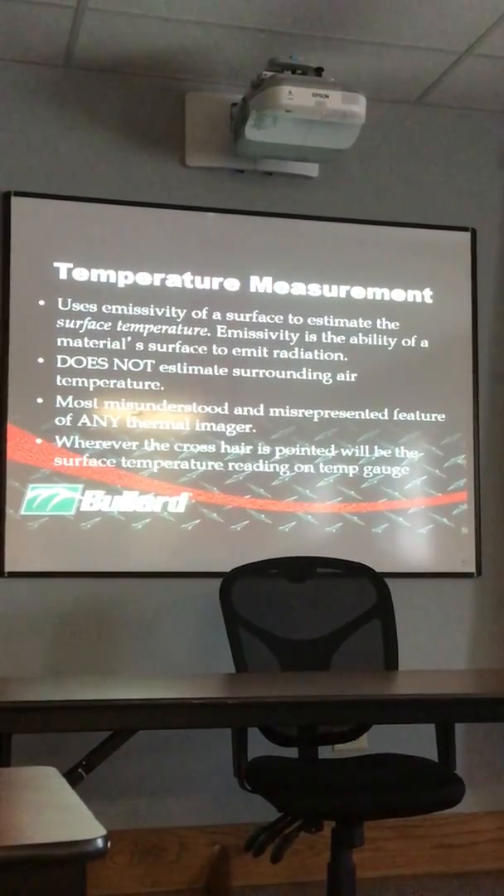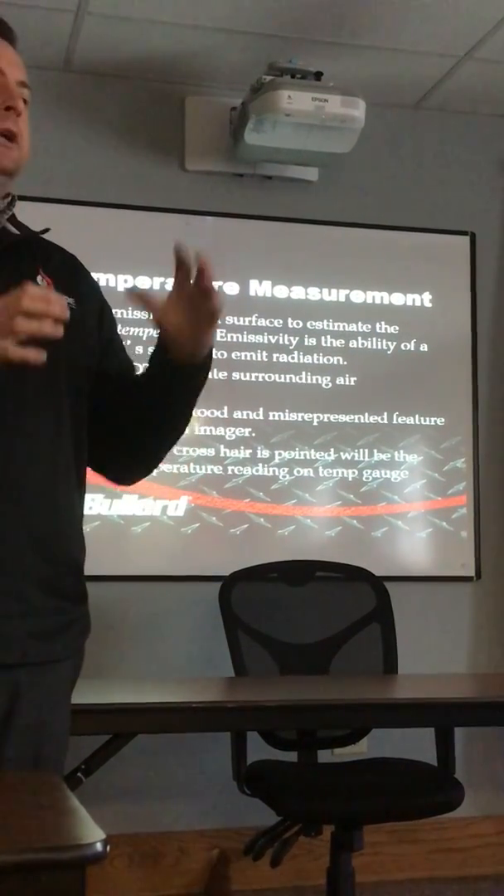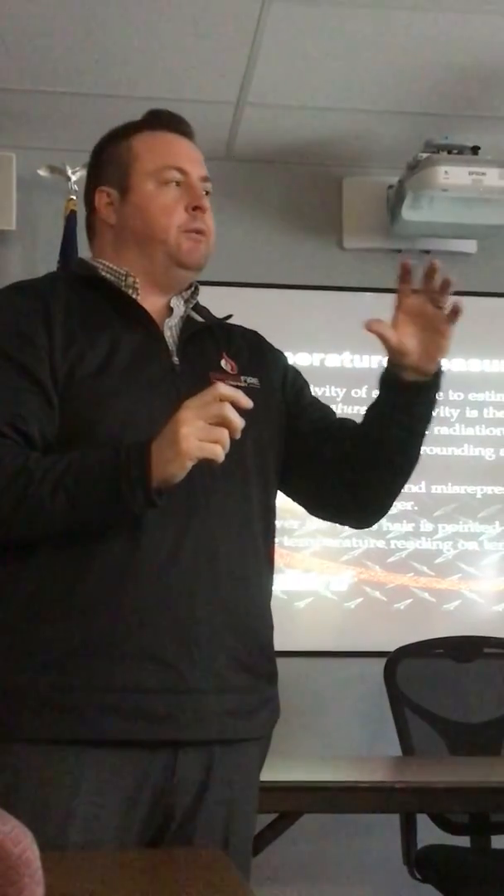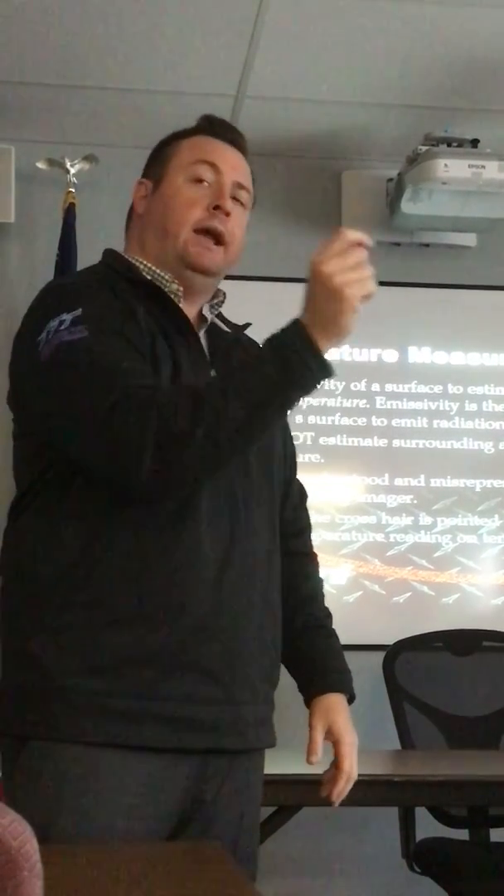Temperature measurement, and when I show you some videos and some pictures, this will make a little bit more sense, but there are two different temperature measurements on the camera. In the middle of the screen, when you look at these cameras, there's a little box. It used to be a crosshair, now it's a little box. Wherever that box is pointed at is going to be the surface temperature of whatever you're picking up. There'll be a digital temperature readout in the bottom right-hand corner.